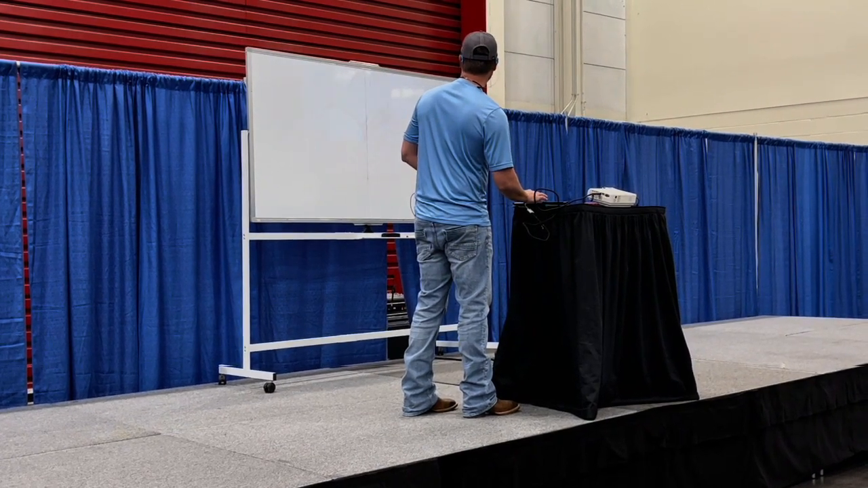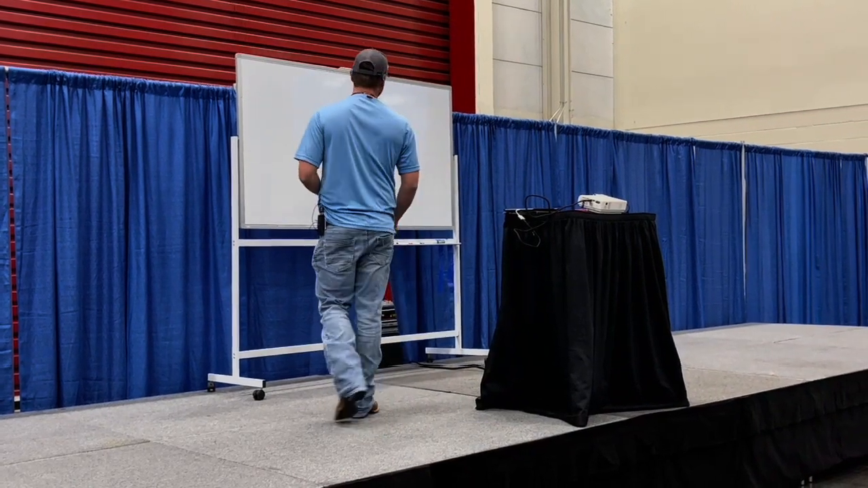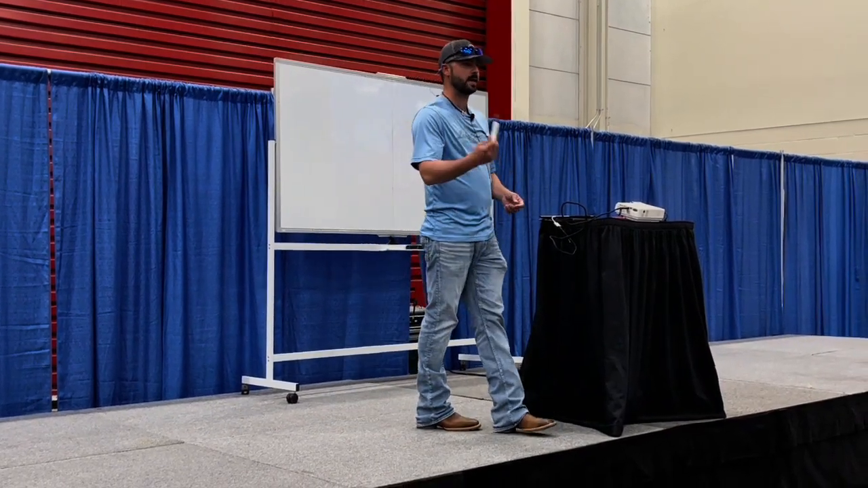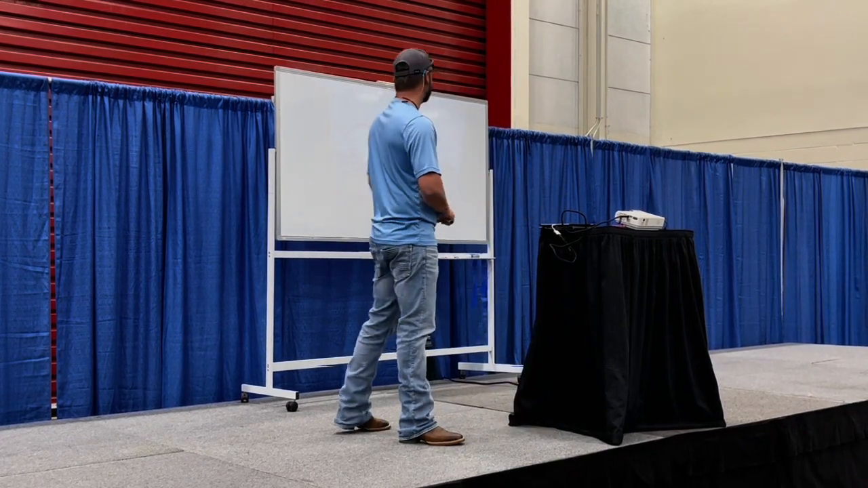Now this is a school of white bass. Now, white bass and hybrid striped bass, very similar fish. Hybrid striped bass is actually a crossbreed between white bass and striped bass. Very, very similar fish.